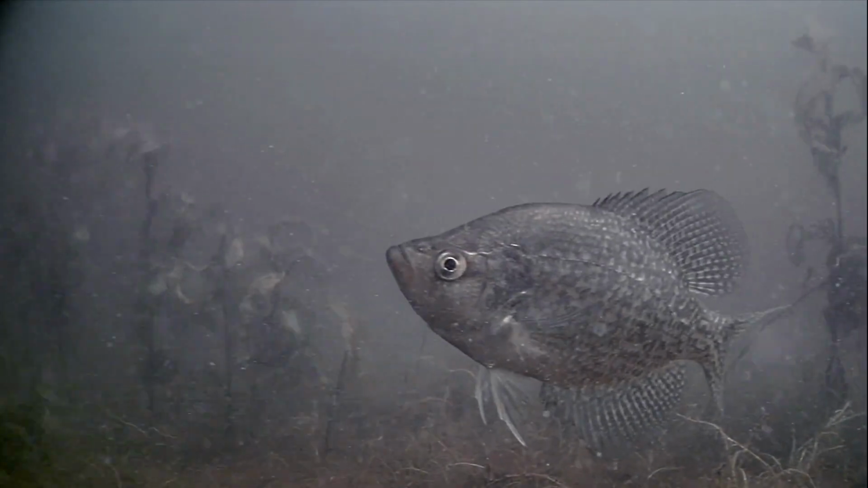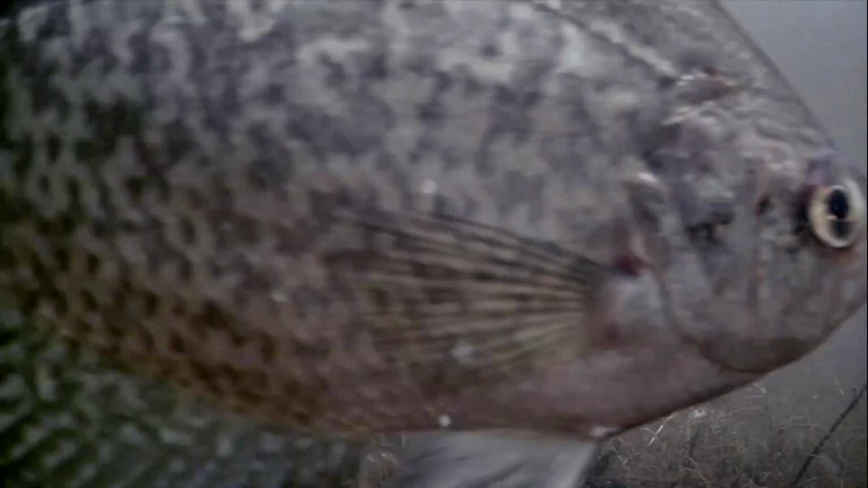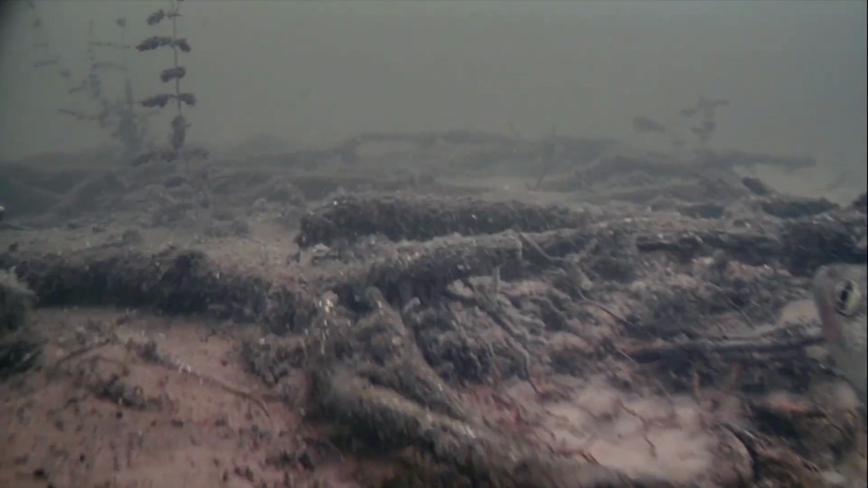Now, in a lot of lakes, that offshore cover will be weeds. But on this particular lake, which is really stained and turbid, there isn't a lot of deep weed growth. And as a result, those fish are lingering in offshore wood and stumps.